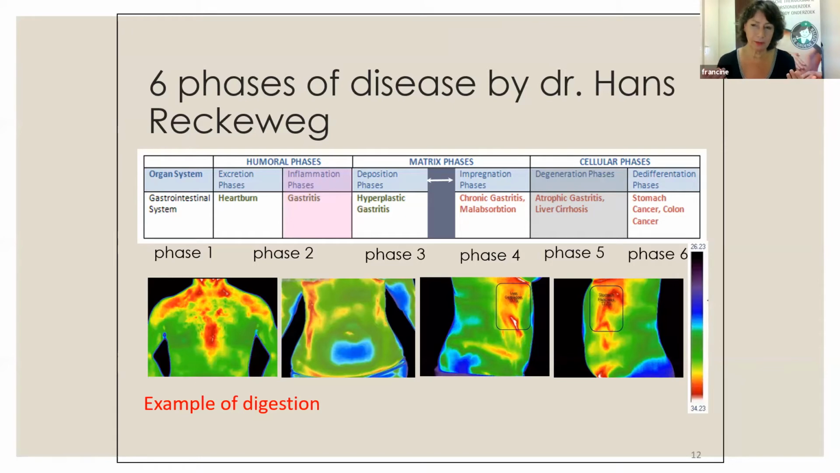But what are we looking at? The difference is that medical doctors are trained in anatomy, physiology, and pathology. But during their work, they only use anatomy and pathology. So they know how the body works, but they can't see where it deviates from normal. And so that's what we do with medical thermography.